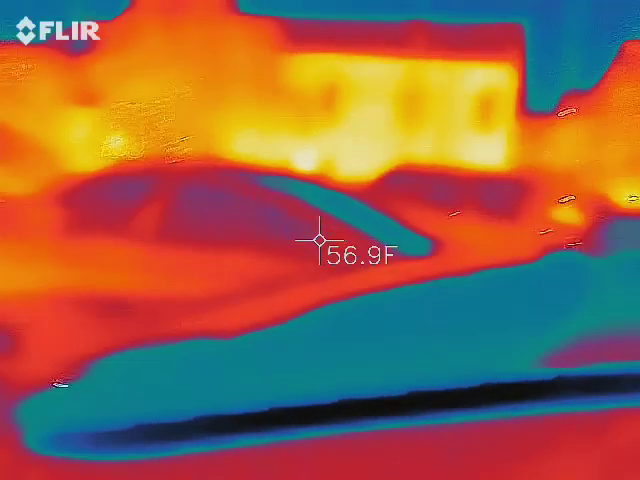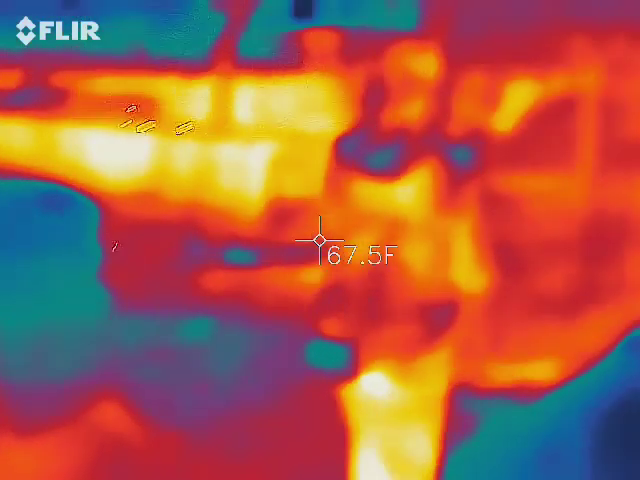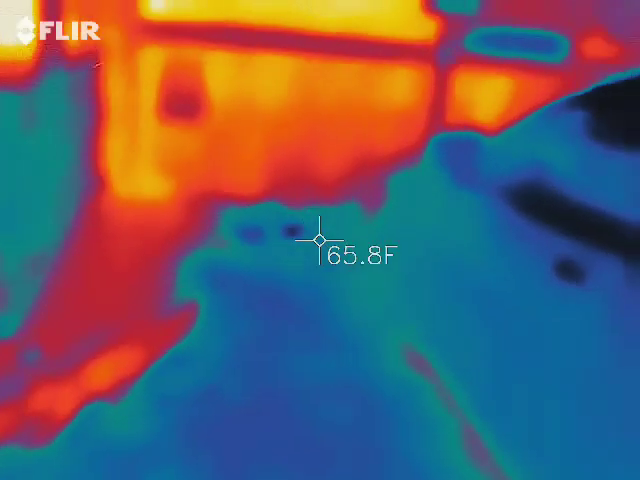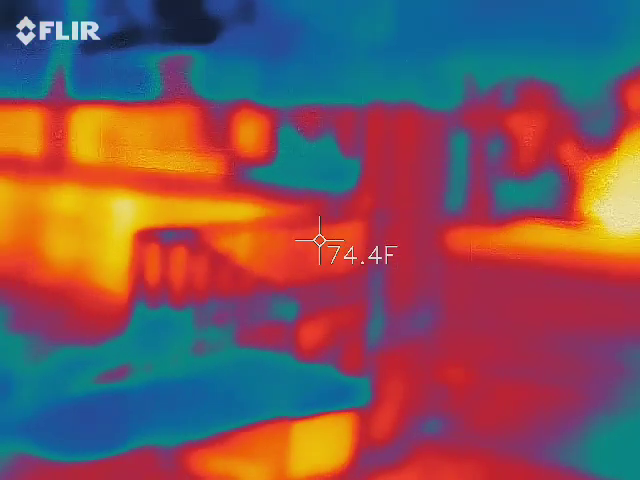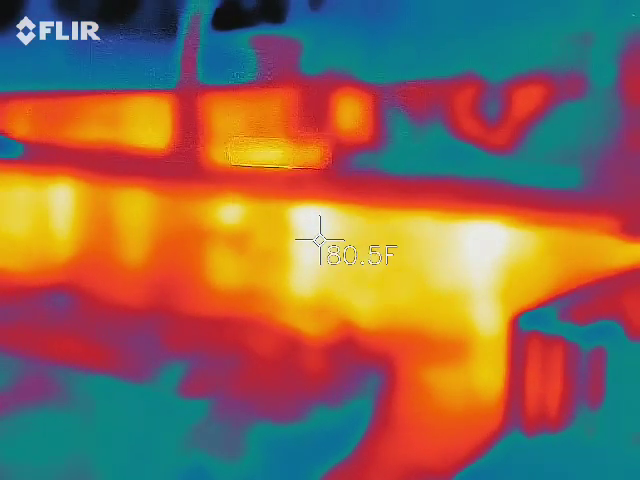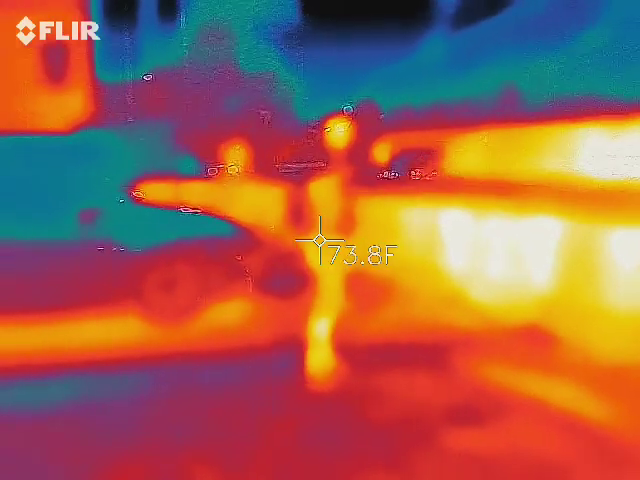Building's pretty hot. That building over there is pretty hot. 80. Kathy is 68.5. 74.